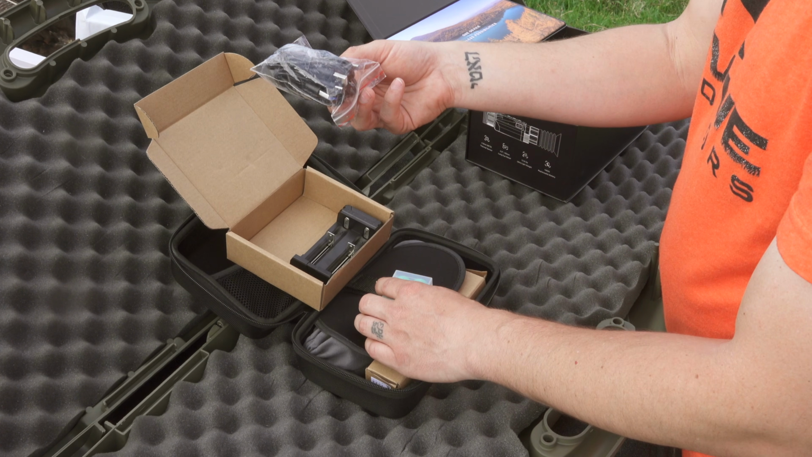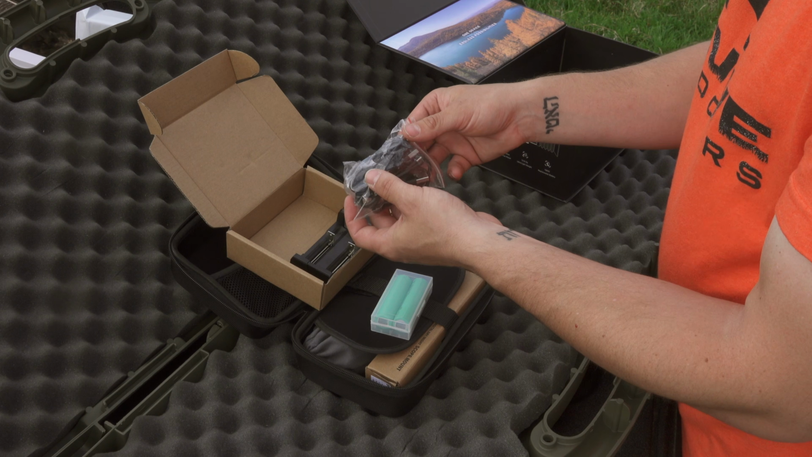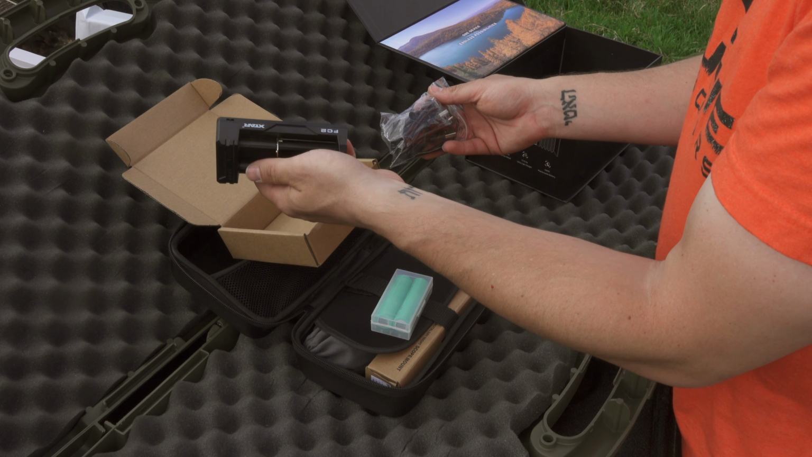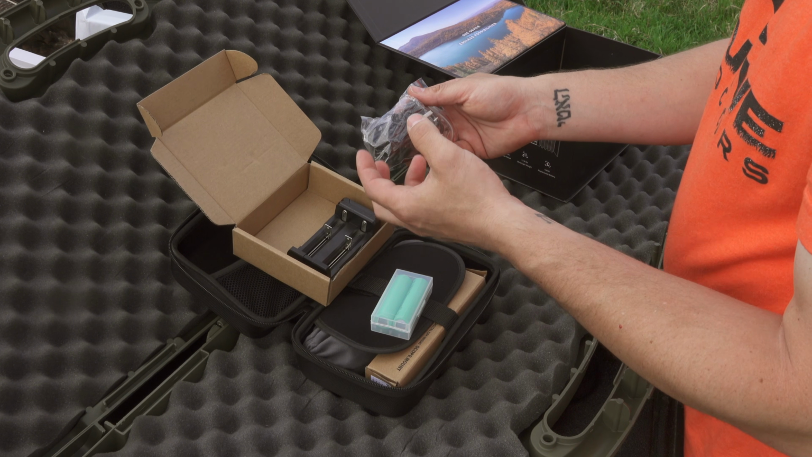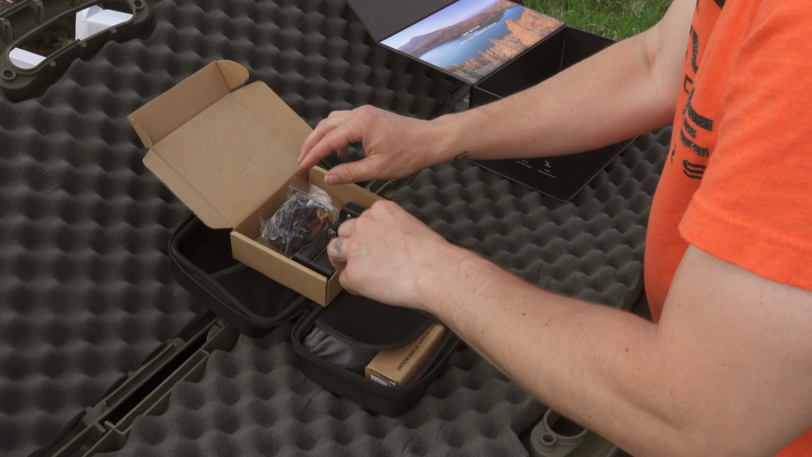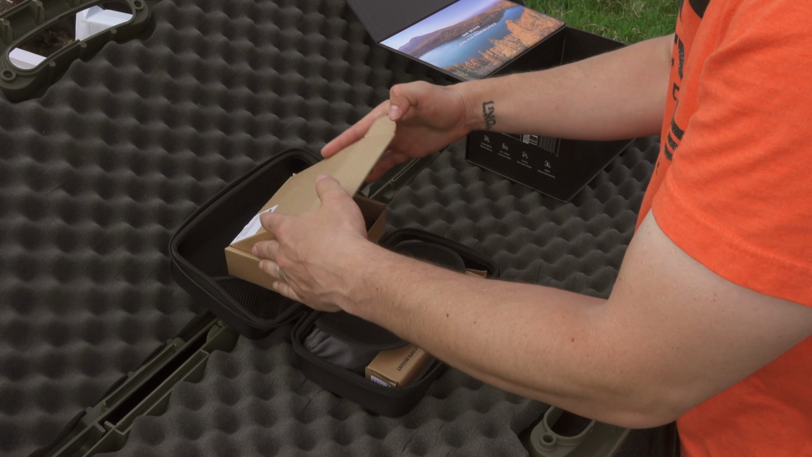It's going to have your USB cords. It's going to come with two, so it's going to have one USB cord for the actual rechargeable battery charger here, and then another cord that will go directly into the scope. And so that is going to be the top section.